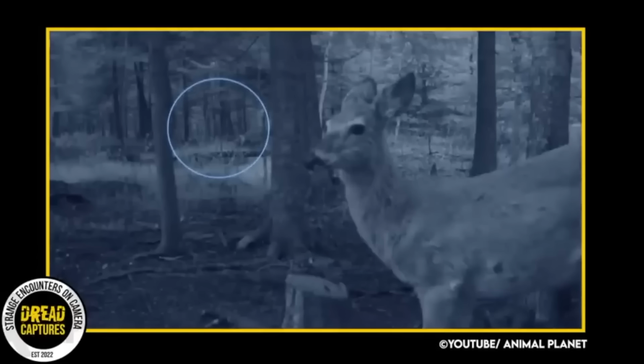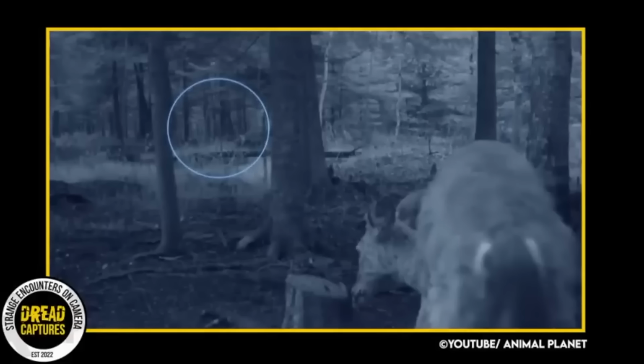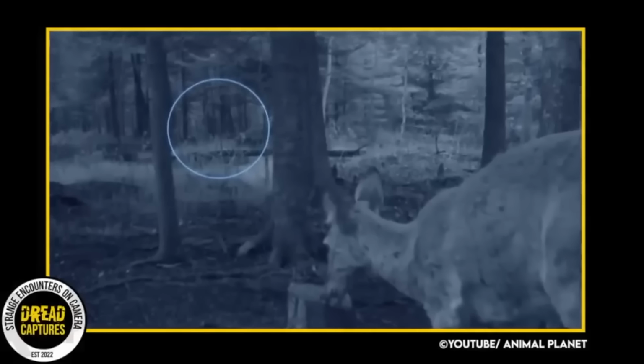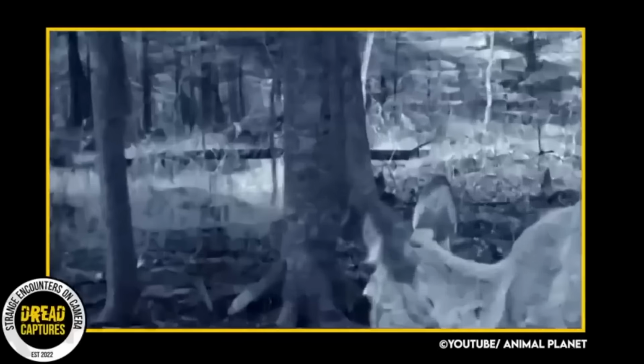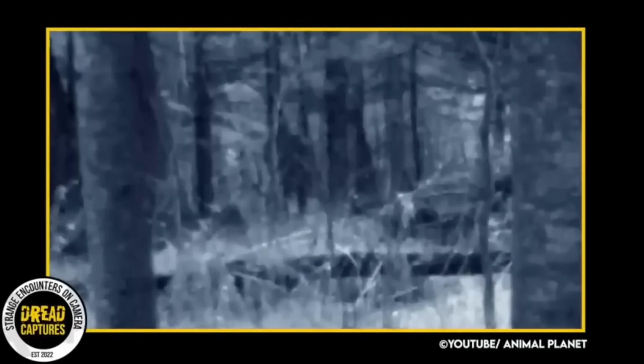So, what do you guys think? The photo definitely gets my wheels turning. Did Craig capture a photo of Bigfoot on his property? Or is he just the victim of a well-orchestrated hoax? I'll let you guys decide for yourselves.